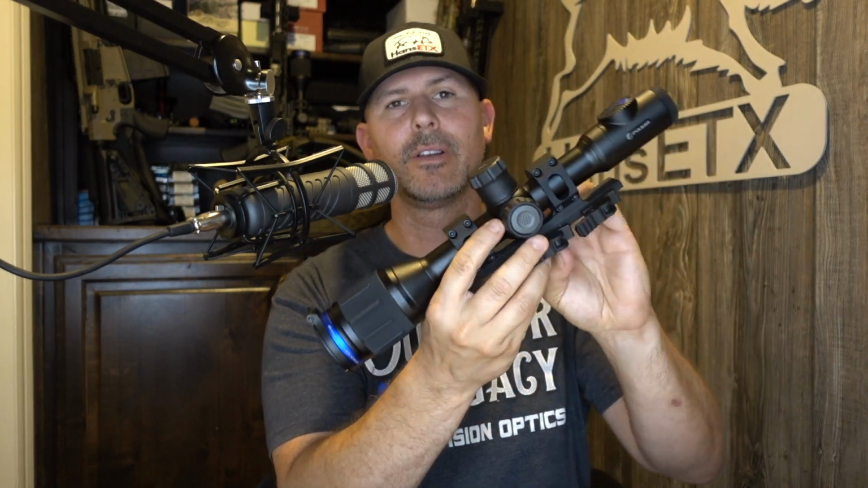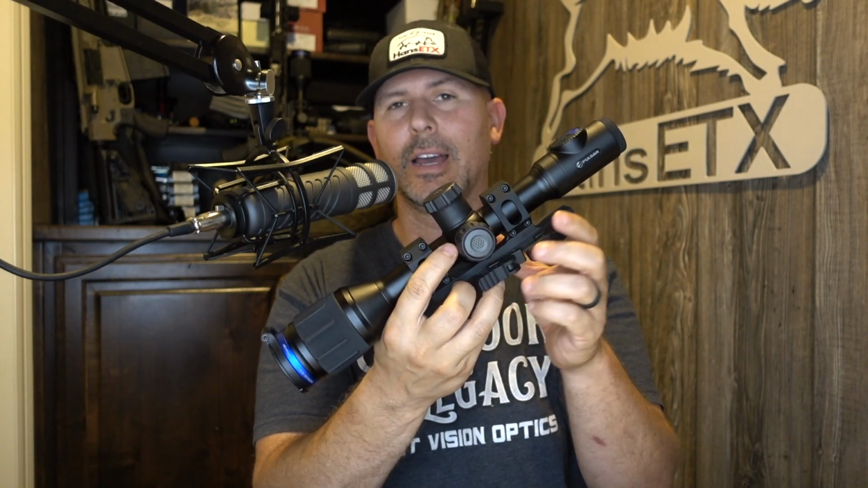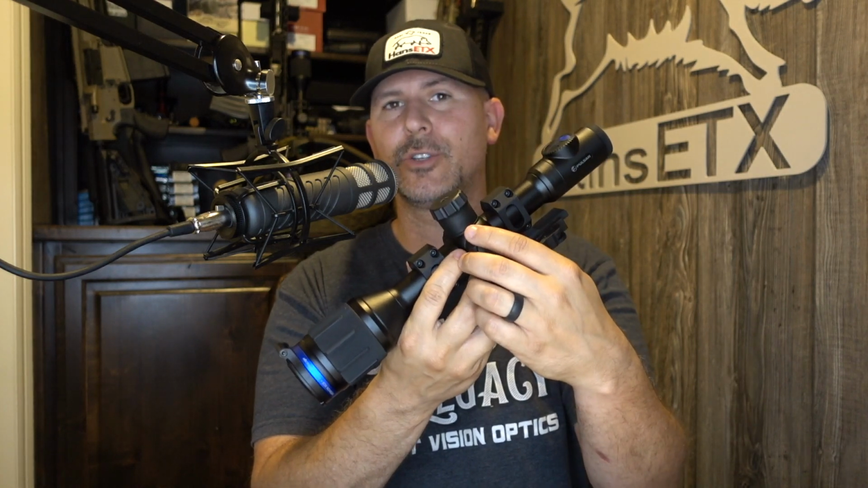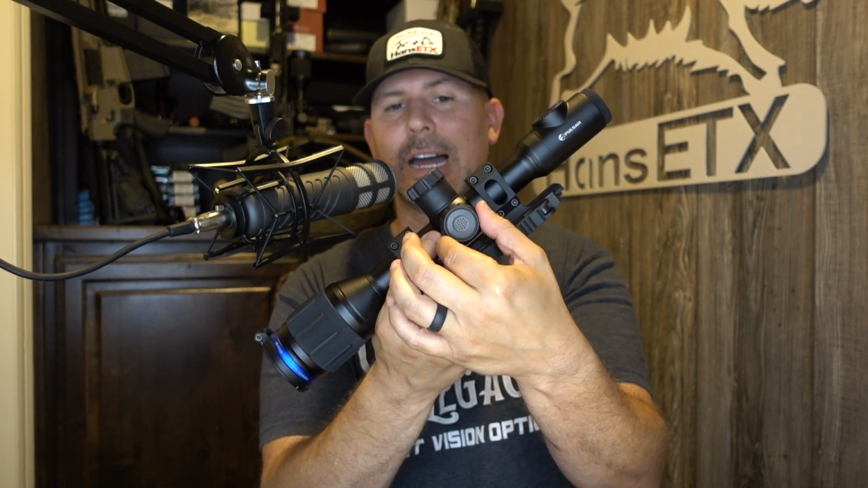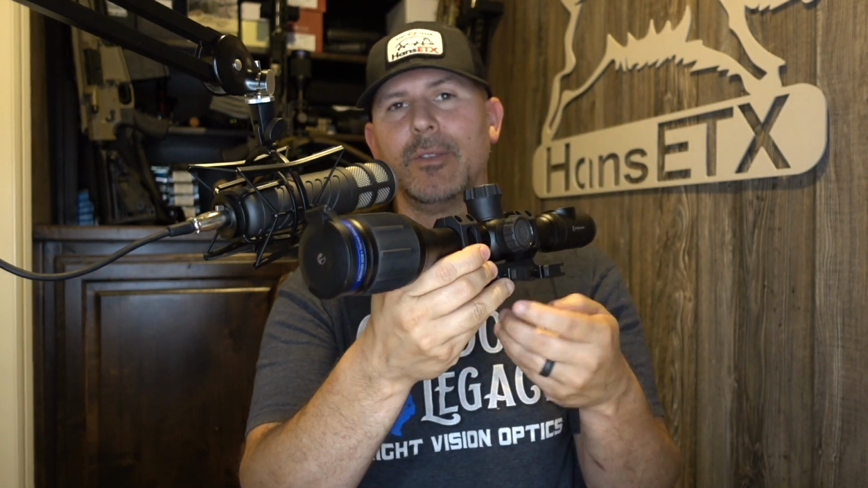On the side here, there is a button that you can push. You can do a short push and adjust your brightness and contrast. You can do a long press, and that gets you into your menu. And you can scroll through your menu by turning this dial. It's very intuitive, very good design. And with the functionality of the scope, they've thought about this a lot.